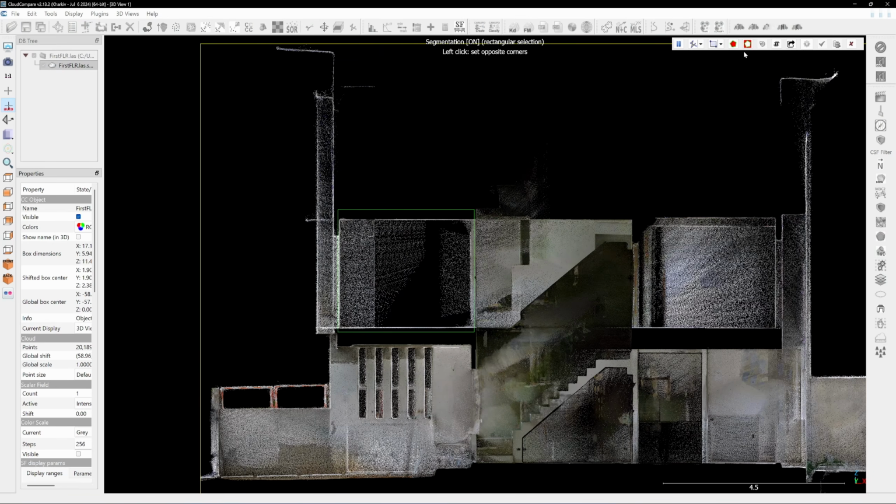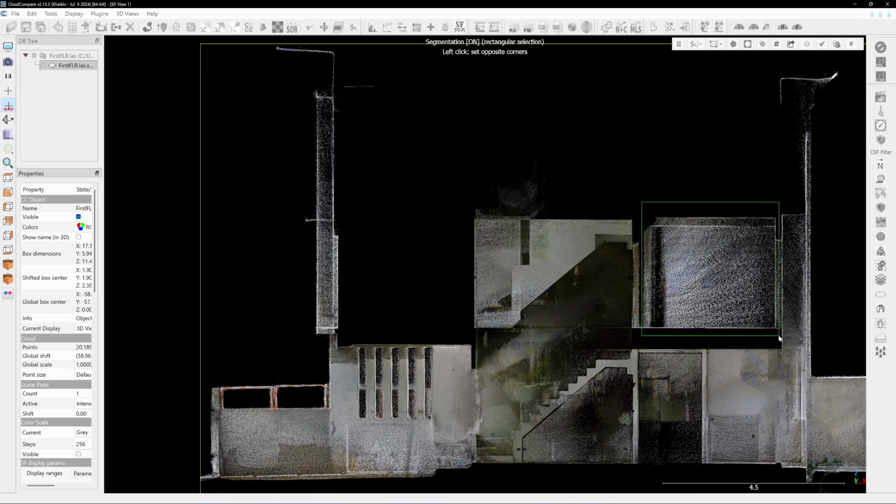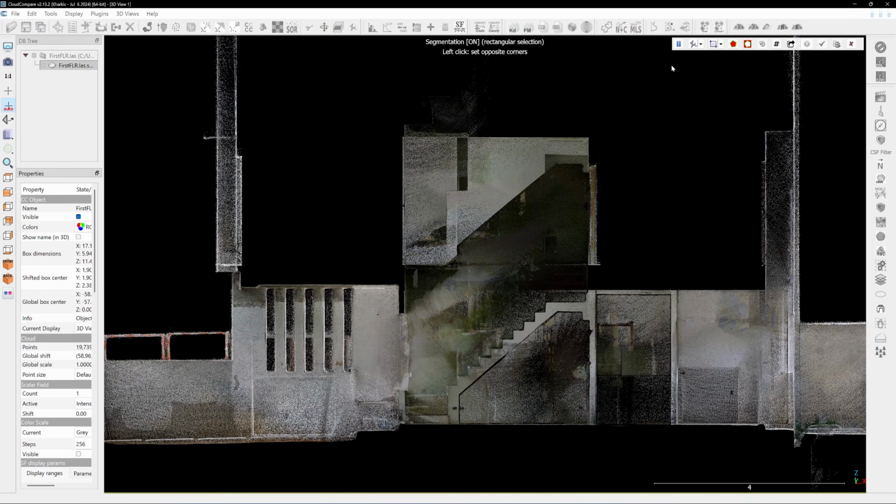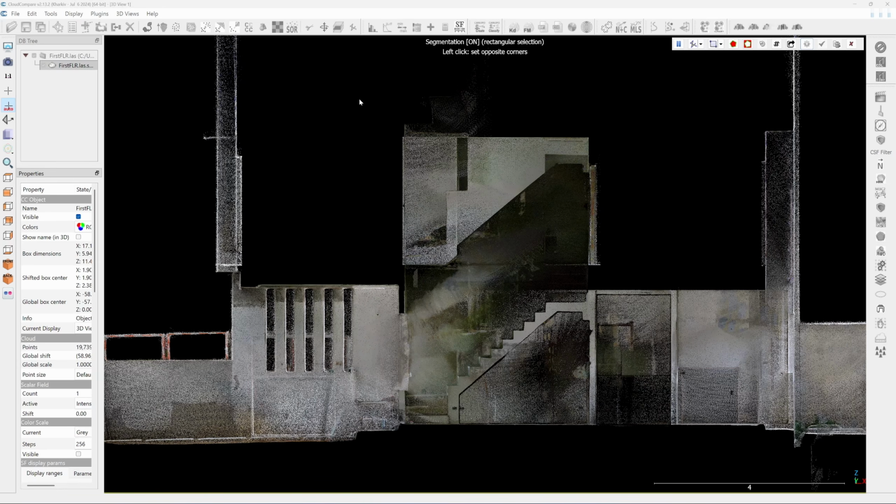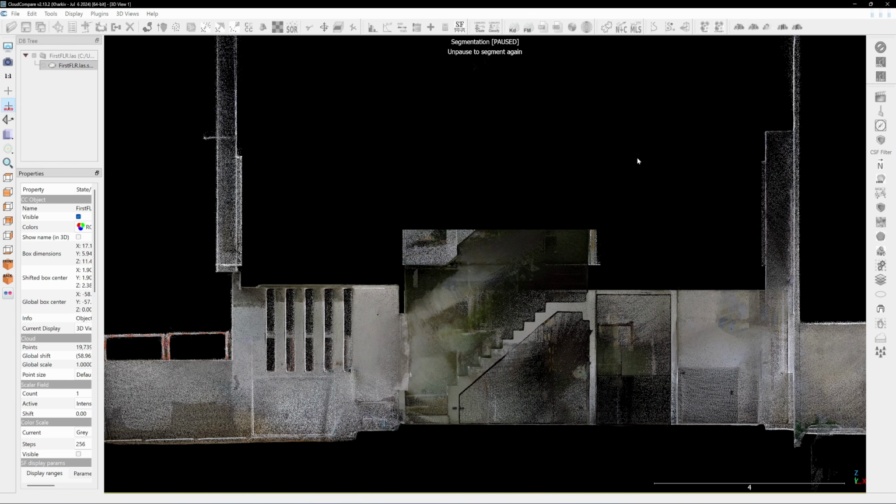Next, I will use the segment command to remove the unnecessary overlap area. Notice that this time I'm using the segment out option. Next, I will use the segment 2 to remove the ceiling. It's blocking the floor visibility, and I need a clear view of the floor and walls for alignment.